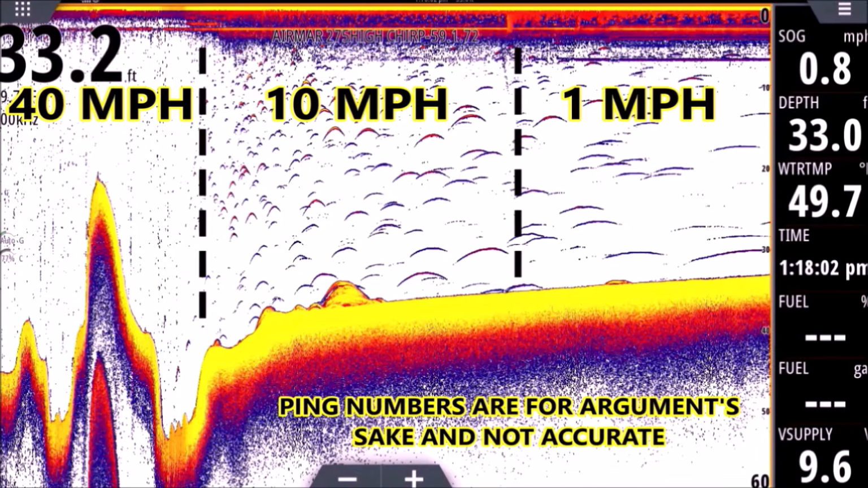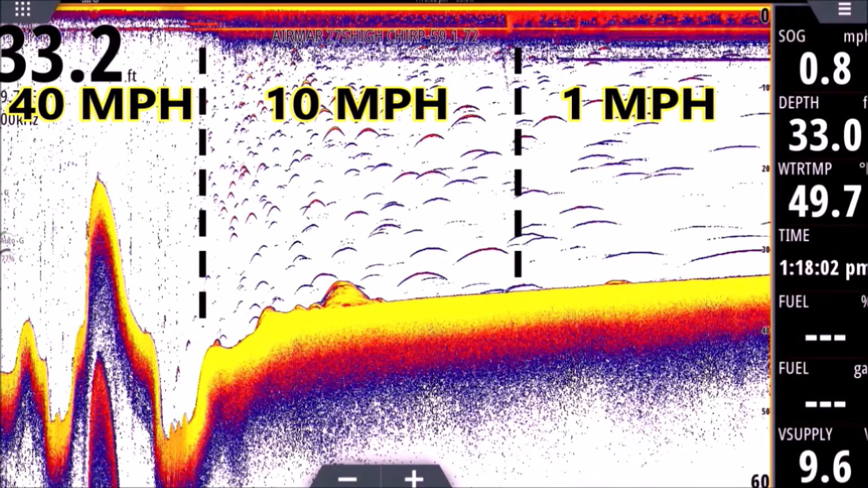If you're running on plane, if you're anchored, if you're drifting, if you're on trolling speed, how each return can look different. If you're trolling, the arches you're going to see are going to be more like the arches we're looking at in the middle, anywhere from 5 to 10 miles an hour. If we're just drifting or even anchored, we can have the arches on the right side of the screen where they look long and flat. They can even look perfectly flat and long worm-like. I've had them go all the way across the screen, just one arch, one long worm all the way across the screen, just because that fish is sitting under the transducer and absorbing ping after ping after ping.